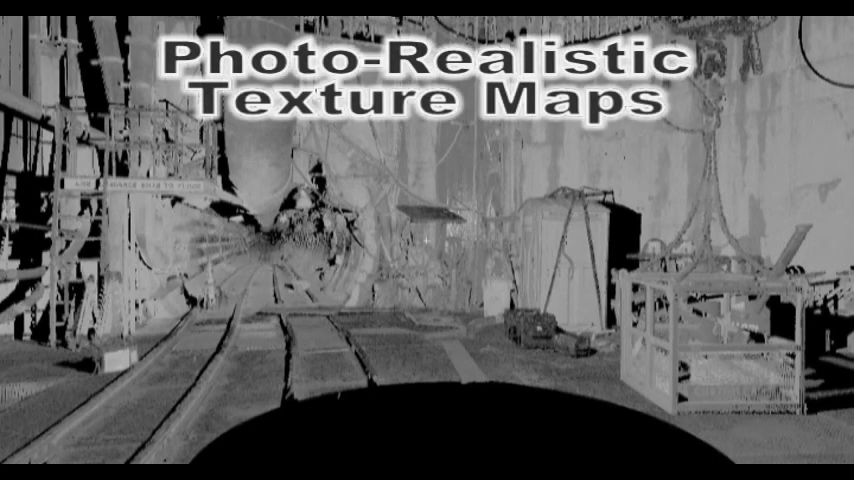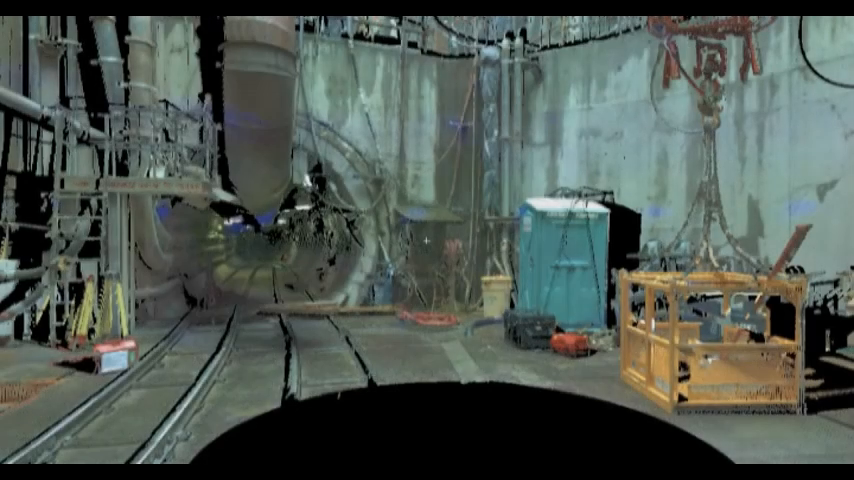Photorealistic texture maps. Photographs collected at the time and location of the scans can be used to generate a photorealistic texture map for the point cloud, providing a more detailed and easily recognizable image of the site. This is helpful in relating the point cloud to the physical site and provides a visual aid for processing the scan data.